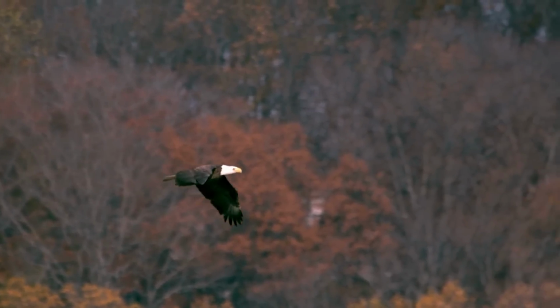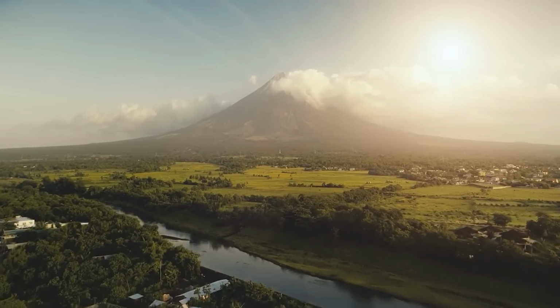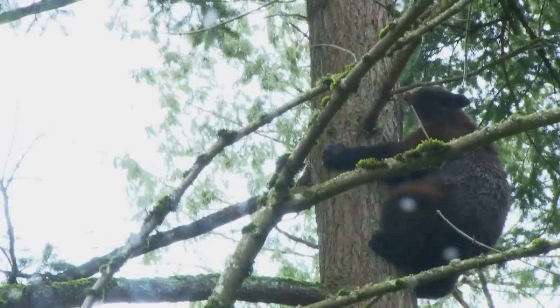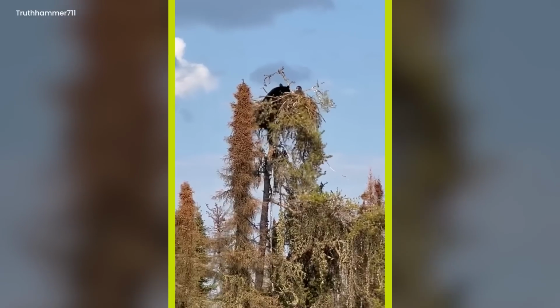Mysterious bear seizes eagle. On a normal day, a camera caught something strange. The sun was shining brightly in the sky, and there were many trees all around. But in this peaceful scene, a big black bear did something unexpected. He's got him.